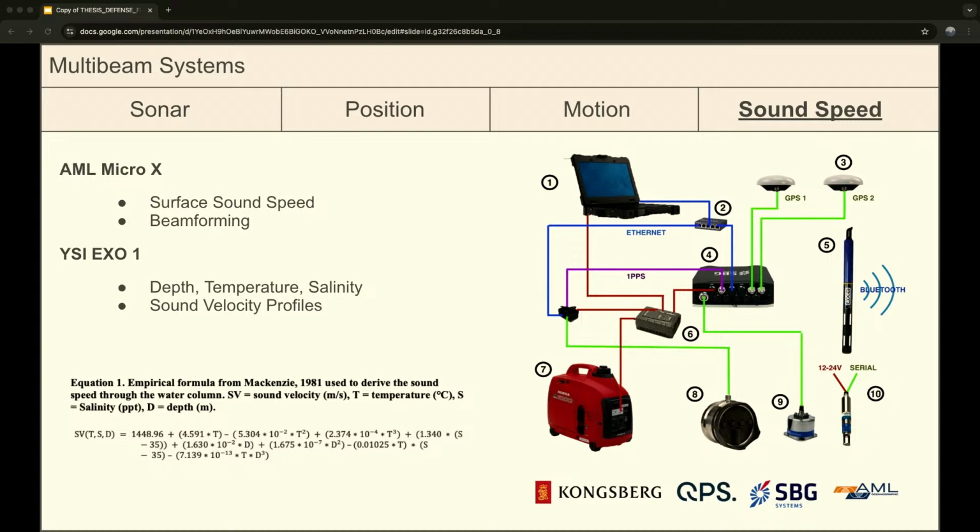And then for the sound velocity instruments, we have an AML Micro X sound speed probe. Again, that's measuring the beam forming at the sonar head.